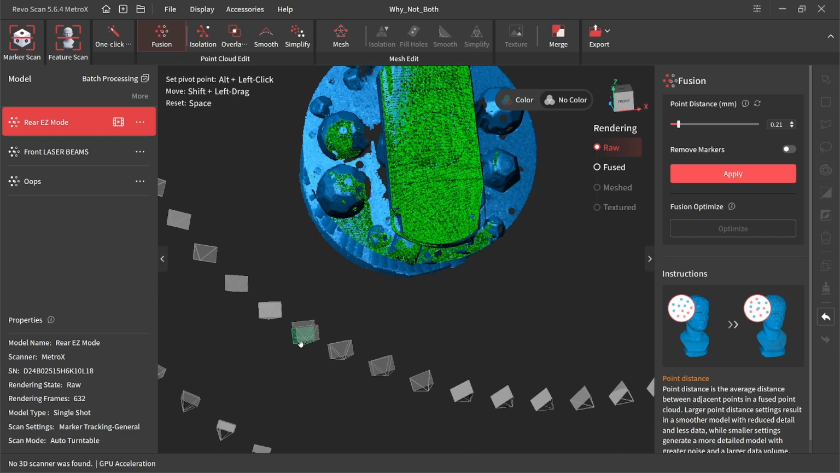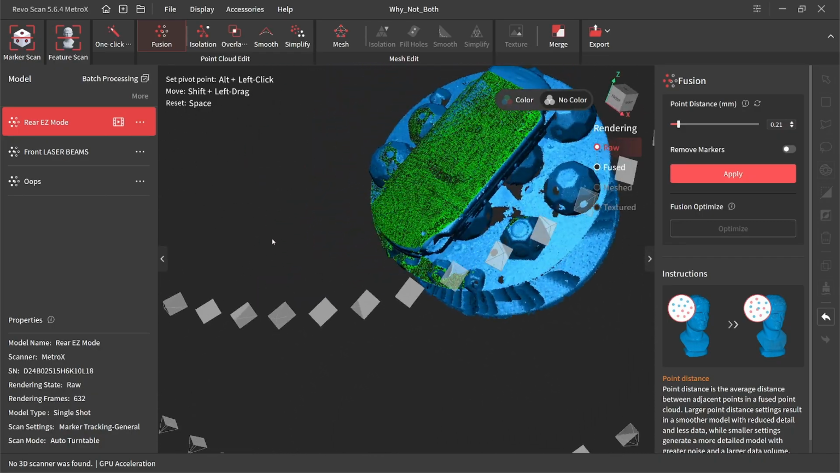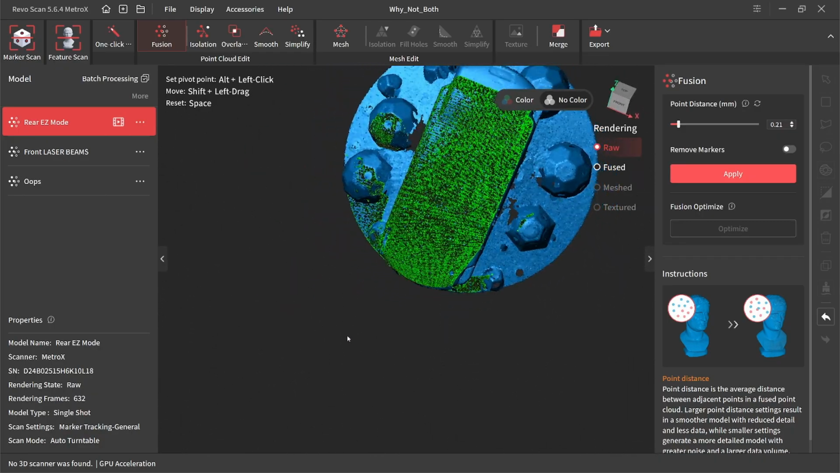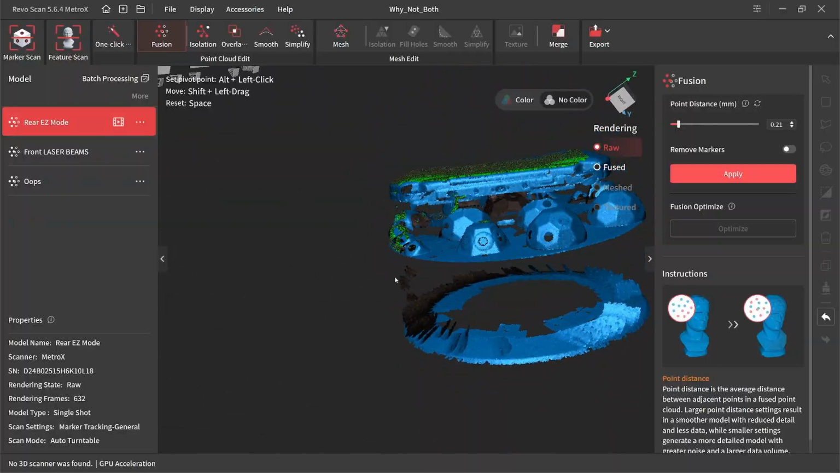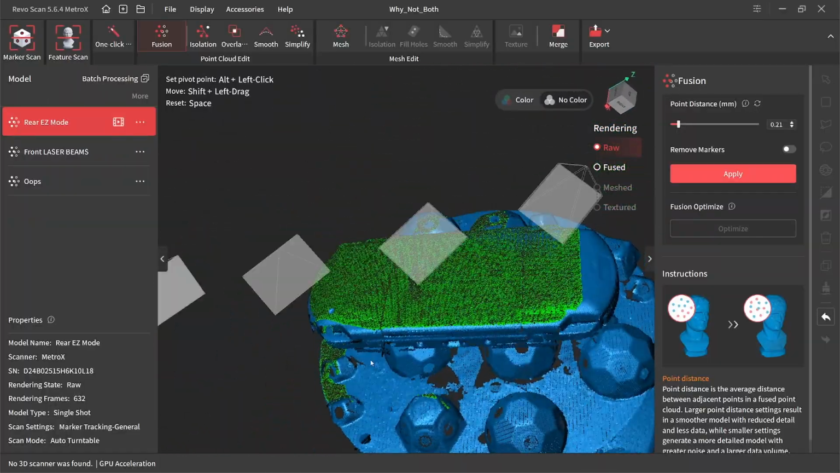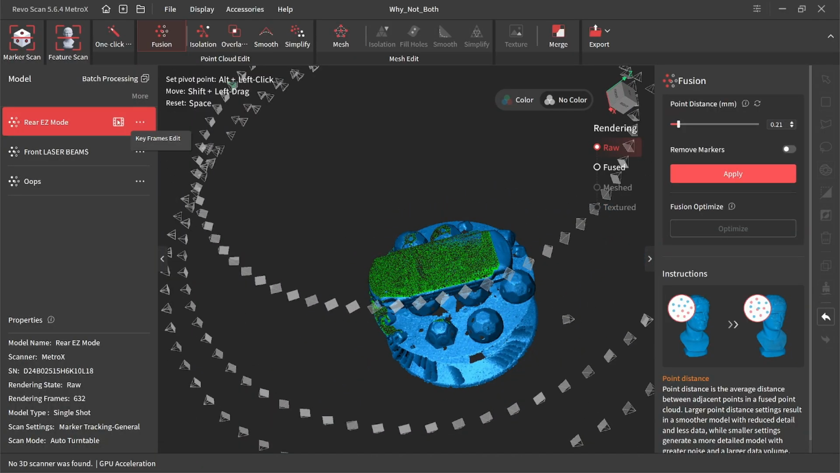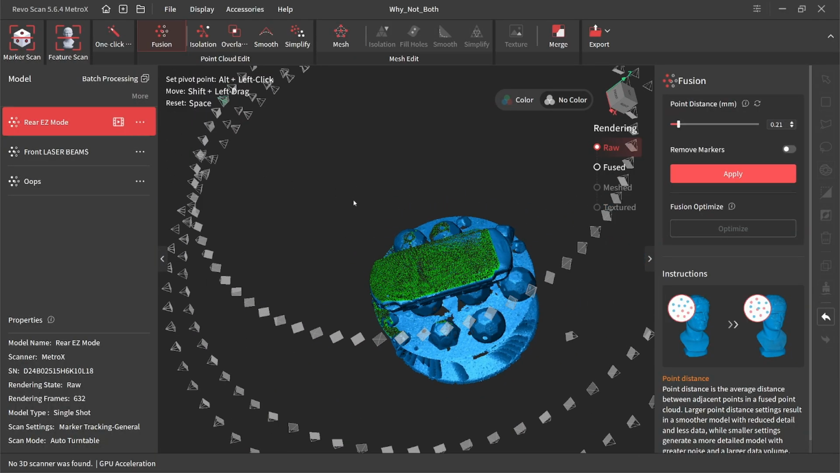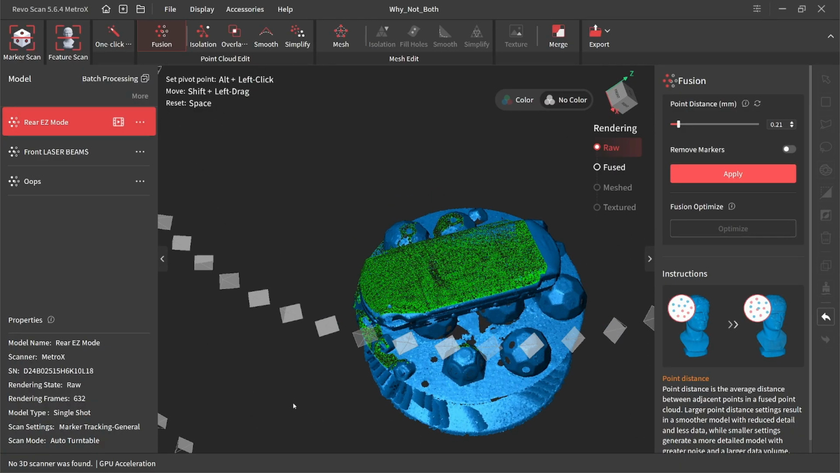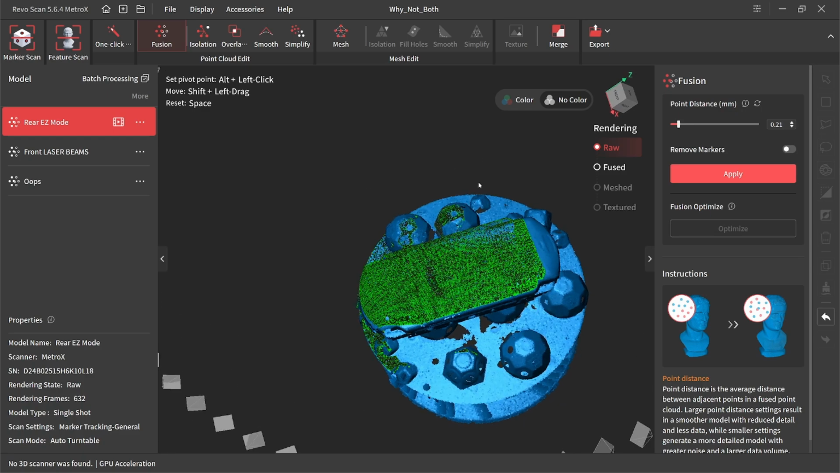Seeing a double up frame here. That's our culprit. That's it right there. Yeah, if we were to remove that frame from our scan data in the keyframe editor, we wouldn't need to do that fusion optimize. So anytime you have something like that happen, if you did marker, try fixing it with an optimize. If that isn't an option or it doesn't work, keyframe editor can save your bacon.